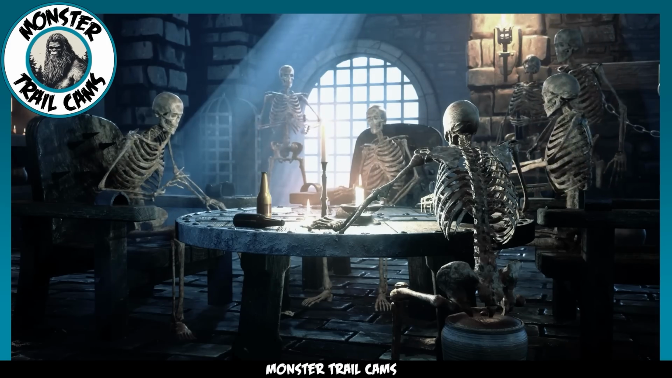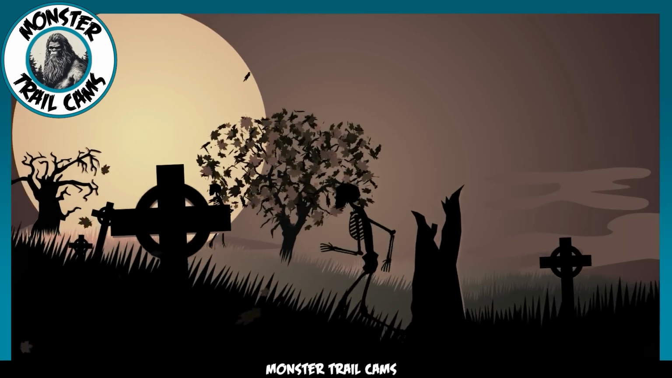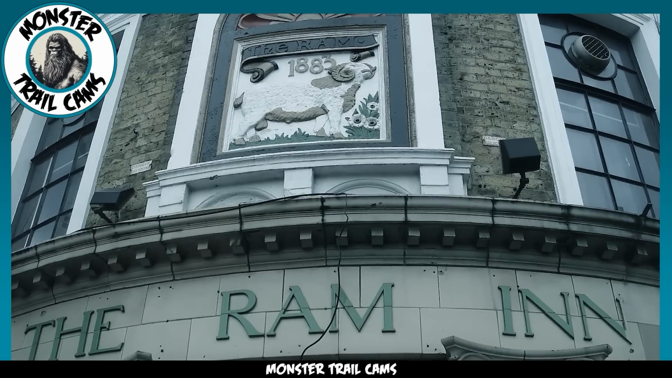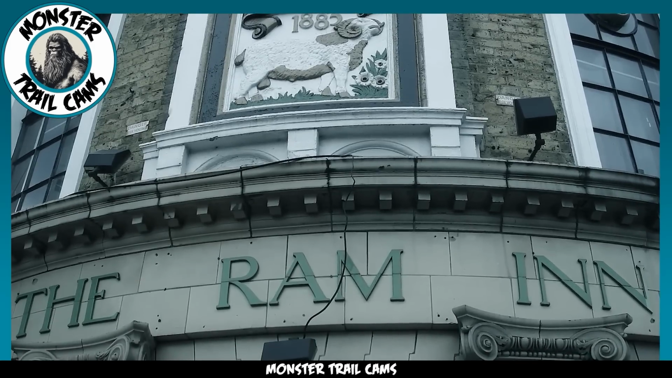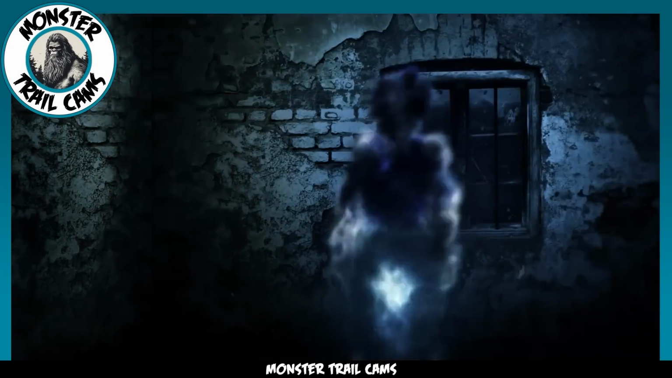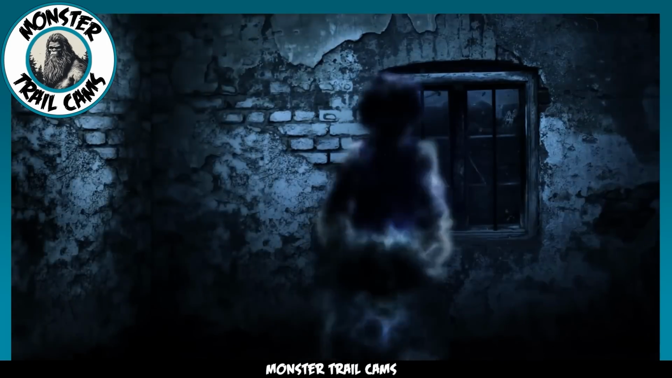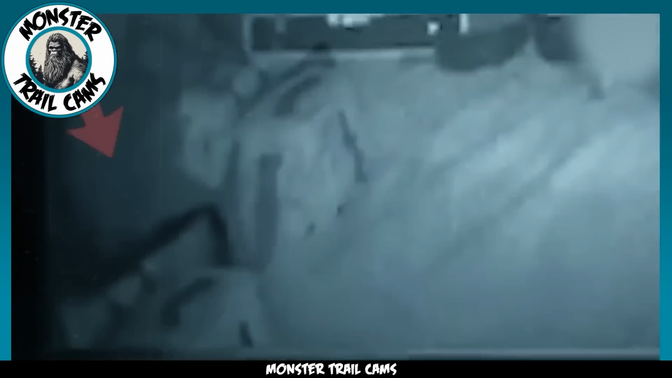In fact, skeletons have been discovered beneath the staircase, belonging to both children and adults. With such a dark and disturbing past, it comes as no surprise that the Ram Inn is rumored to be haunted. The allure of this place attracts not only historians, but also avid ghost hunters looking for a taste of the supernatural. Among the numerous reports of paranormal activity, there is a particularly intriguing recording. In the recording, we witness an entity playfully toying with the strap of a luggage bag. The strap moves on its own, captivating and startling the woman watching it. Considering the history of this place, this strange encounter seems relatively benign.